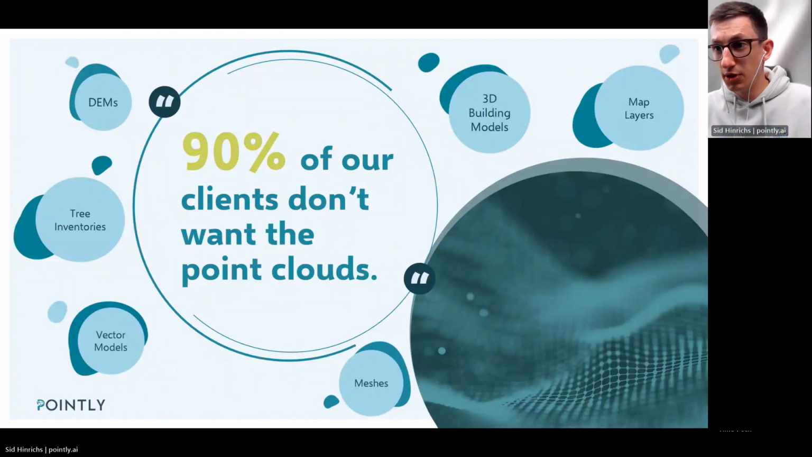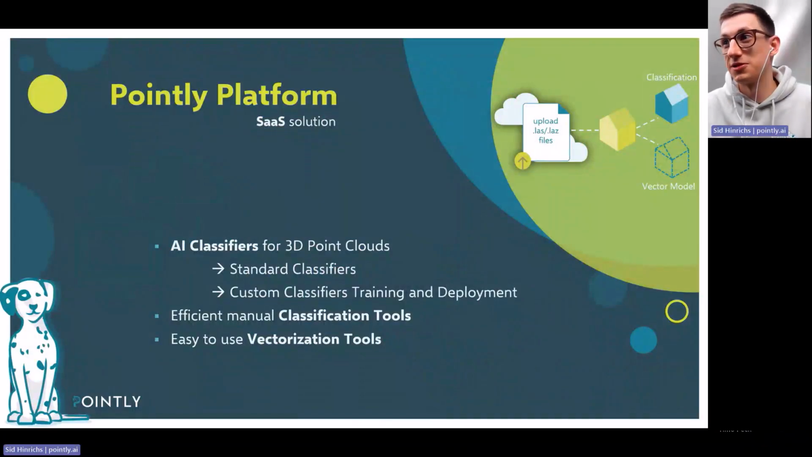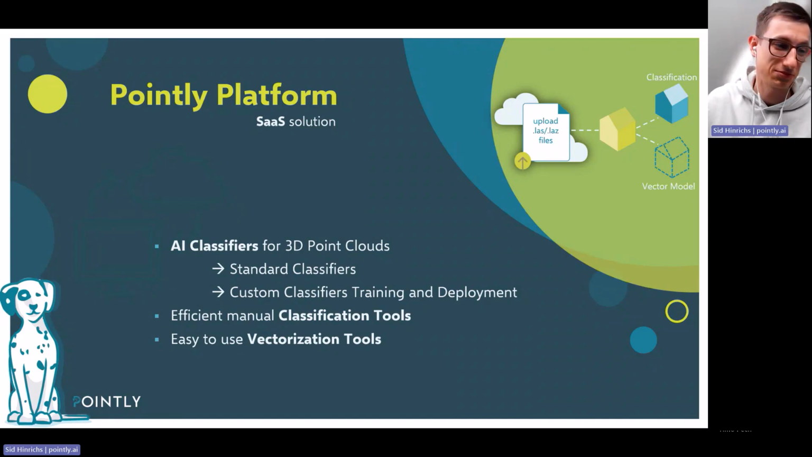And point clouds themselves, they are quite a bulky format, very compute intensive, not easy to handle. So we have large amounts of data with high precision, but we actually just want to extract further information from them typically. So that is something that we have taken ourselves as our task to do. And we have built a cloud platform to support this process. I want to talk a bit about the platform and quickly show some examples of how it can be used.